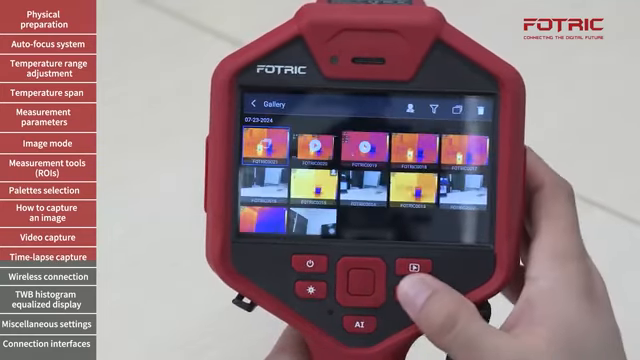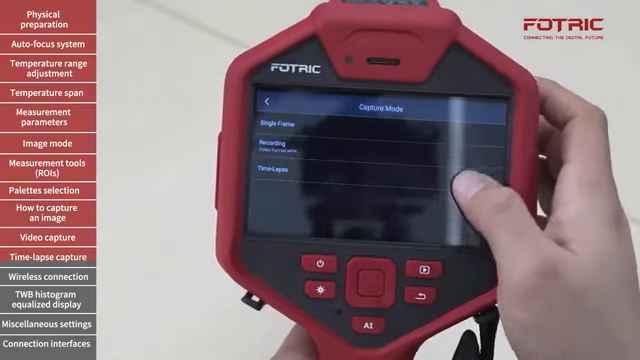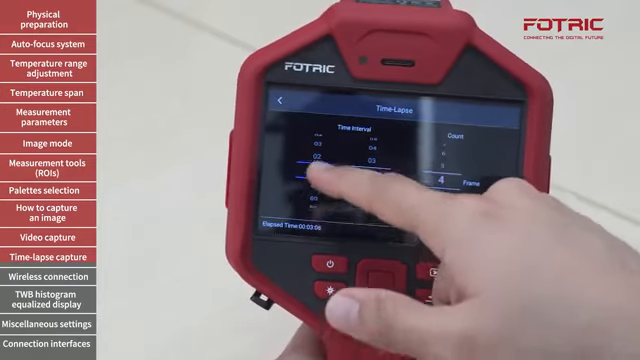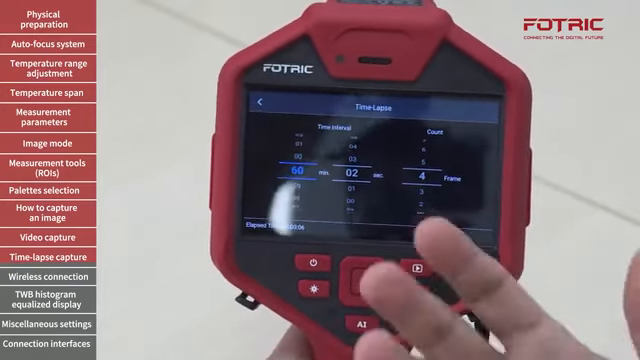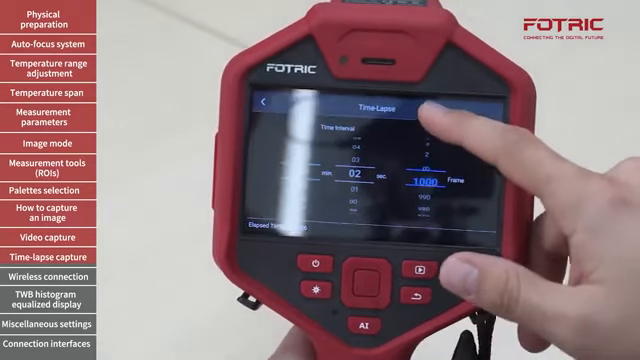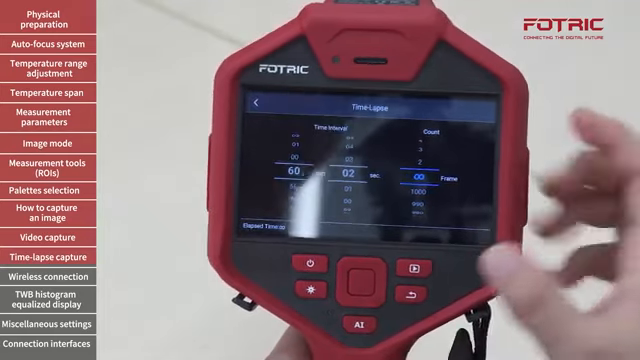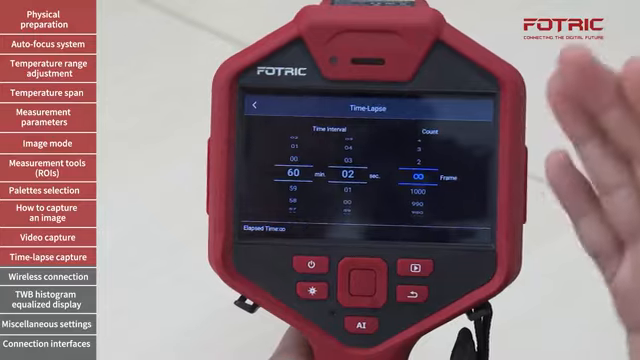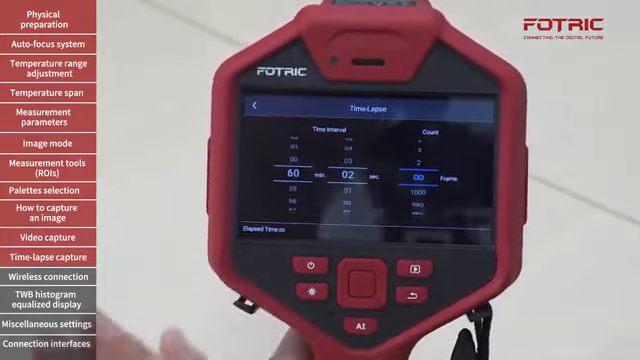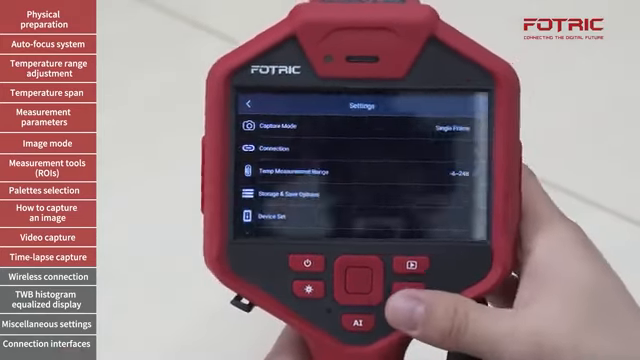I can set this up to do it in a longer period of time, longer intervals. Like I want the camera to take a picture every 1 minute or every hour, every 60 minutes, and tell the camera to take more frames, like 1,000 frames, or just stop when you hit the button. So this is a very useful feature, once again, when you want to control the heating process of, let's say, a machine from cold and neutral all the way to operating temperature. I'm going to go back to single frame now.